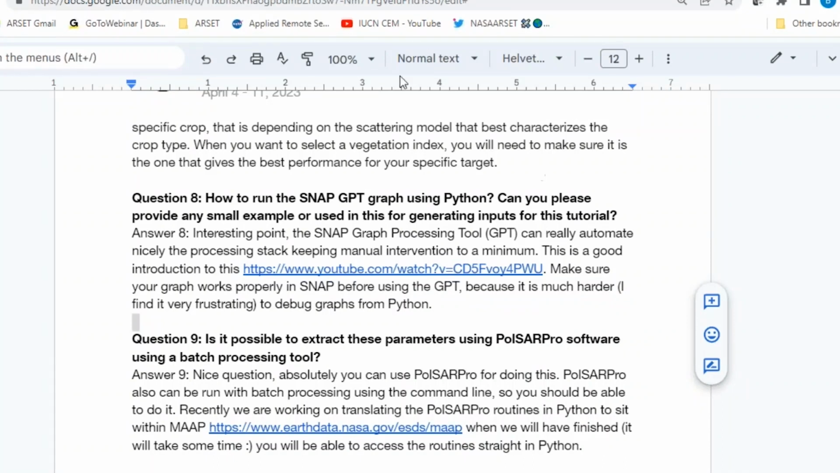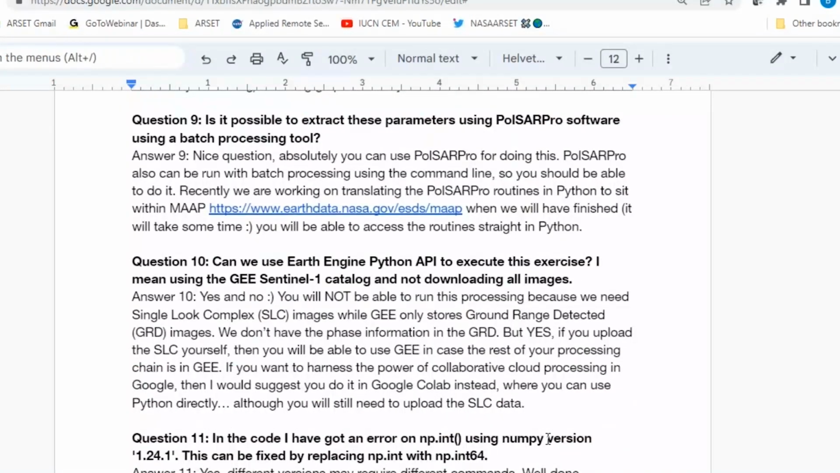Okay, question number 9. Is it possible to extract these parameters using PolSARpro software with a batch processing tool? Yeah, very good question. PolSARpro is a very powerful software for polarimetric data developed by Eric Pottier in Rennes. So indeed, you can do it.